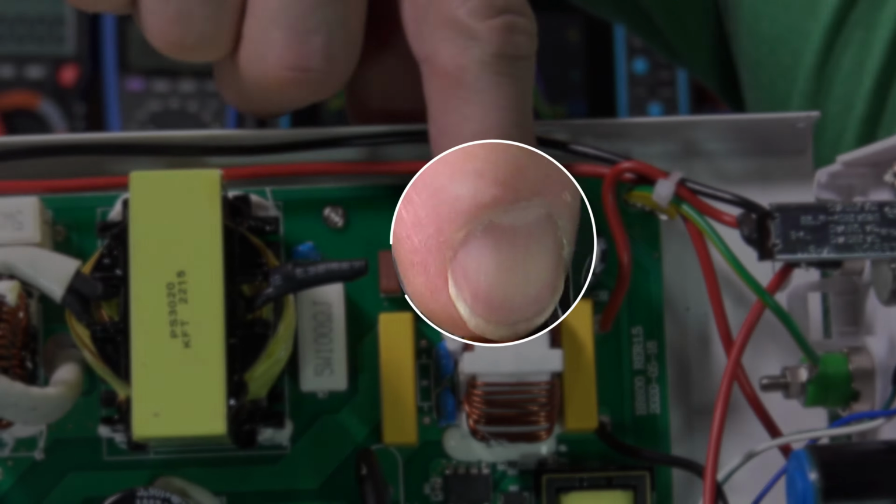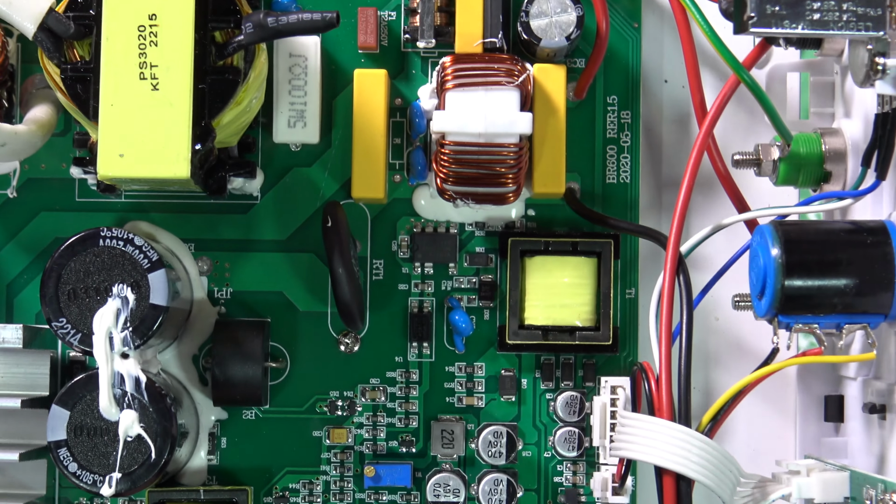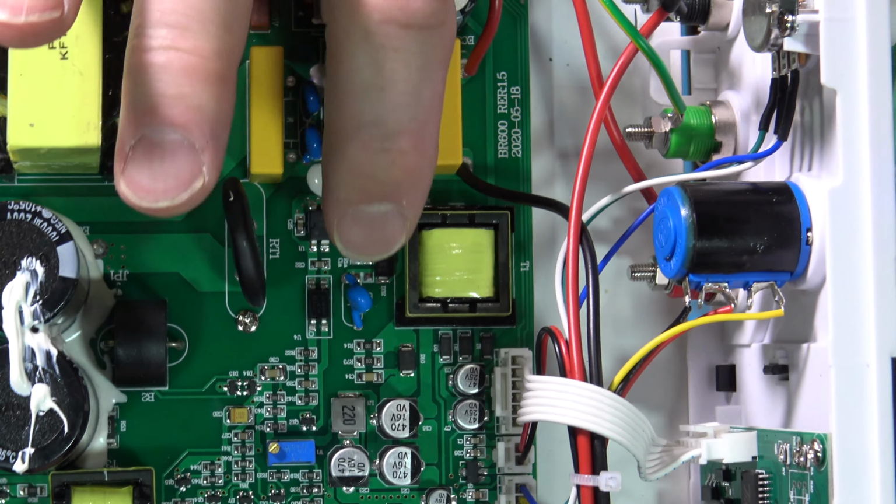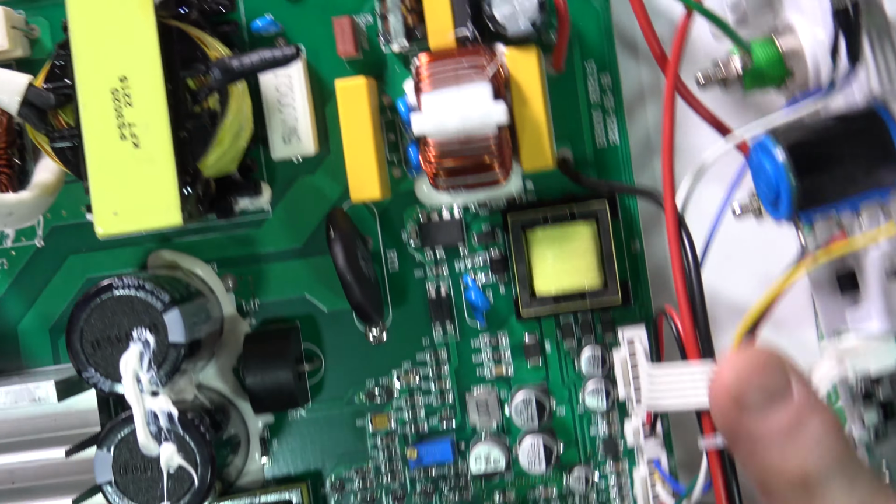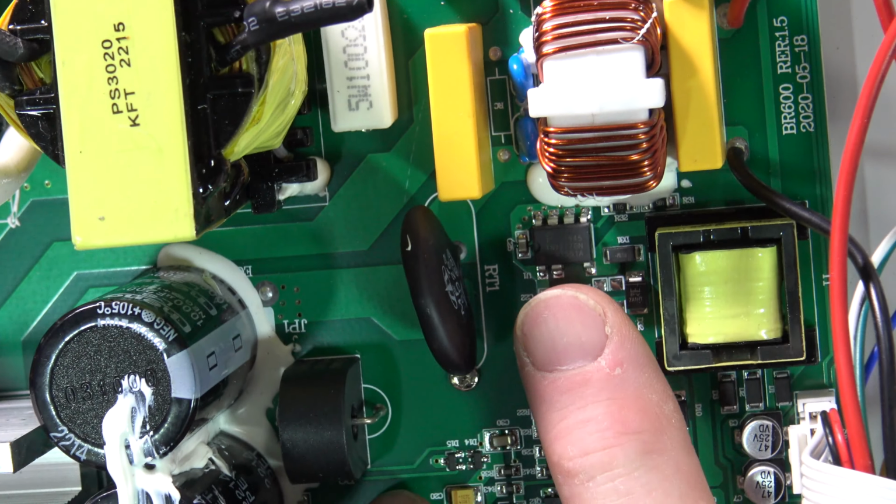There's a bridge rectifier right there, that little black guy next to that yellow cap. And then you have your bulk capacitor. It's kind of odd, the placement. It should be on the other side of the EMI filter since the flyback we're talking about is right here. Let's get a little closer. The flyback transformer is right here. The control chip's right up there.